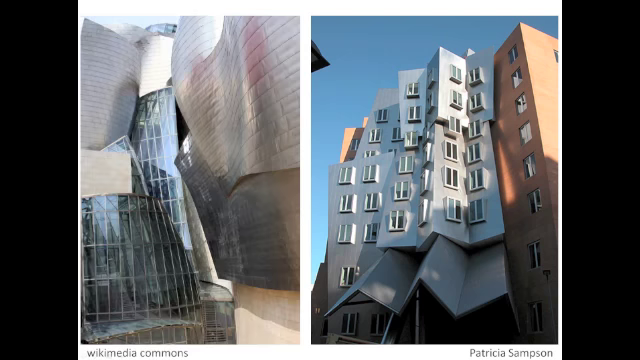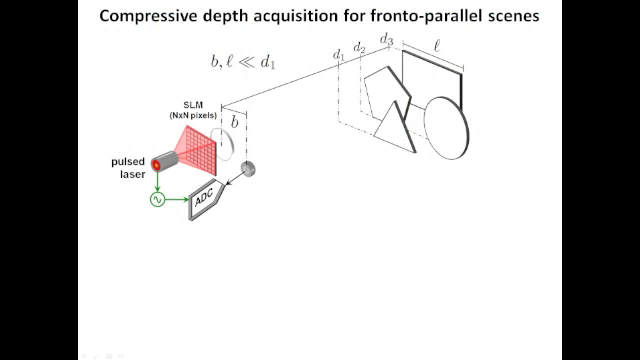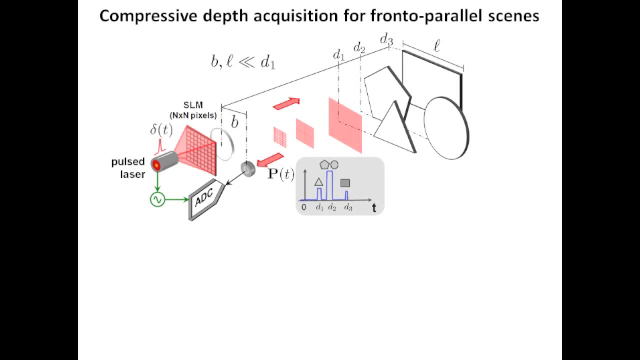To illustrate the two key steps of our acquisition, consider a frontoparallel scene for simplicity. In the first step, the scene is illuminated with an omnidirectional short pulse using an all-on pattern at the spatial light modulator. We have shown in our paper that as an idealized pulse of light propagates through the scene, the light signal that is received at the detector, shown here as P of t, comprises three box functions whose locations in time correspond to the different object distances present in the scene.